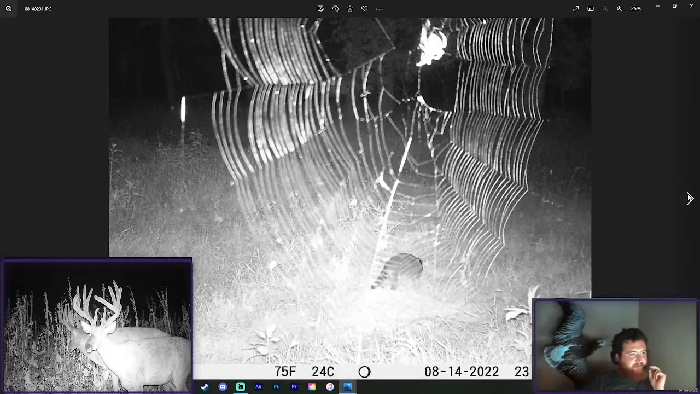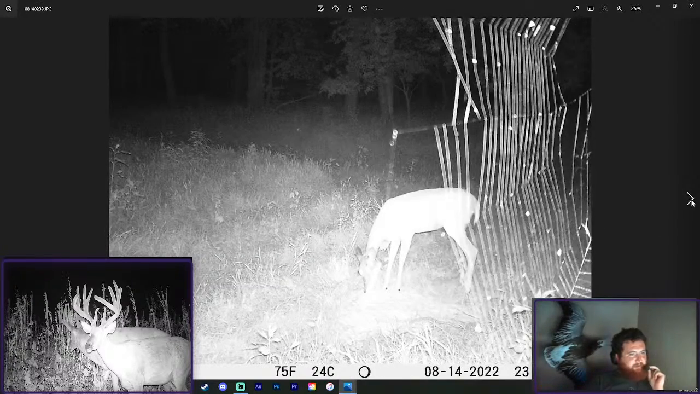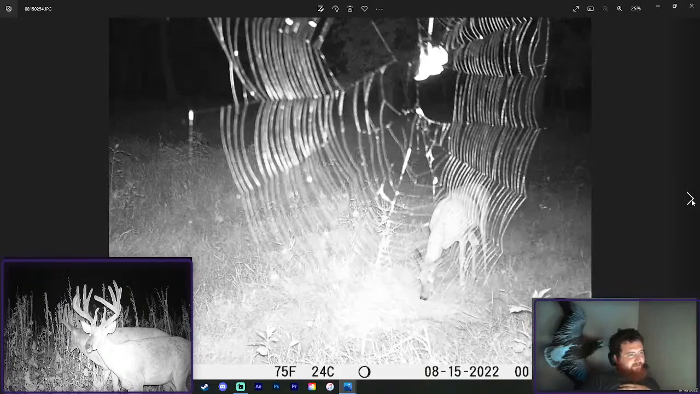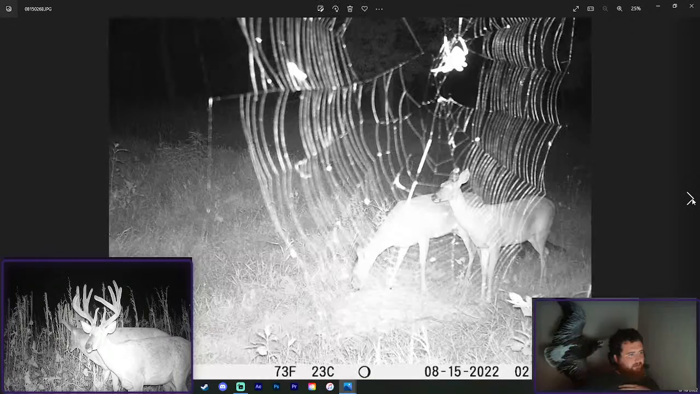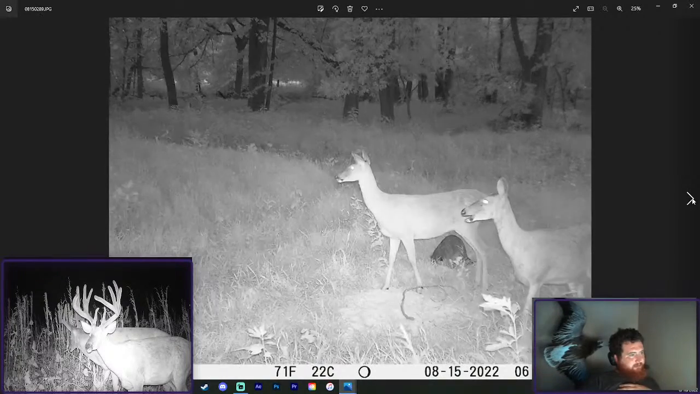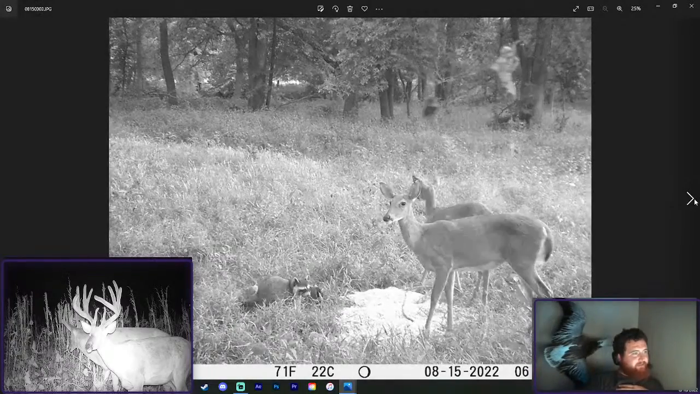Oh wow, look at that. All right, if we see a big buck with a spider web out, or a nice buck, we got to name something with a web. Let's see. Hopefully it stays the whole time, just long enough for us to get a picture of a nice buck that I don't have named yet. Oh, nope, it went away. Huh, that was a good opportunity missed.